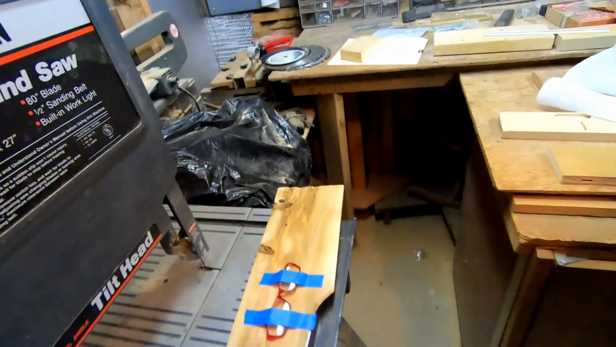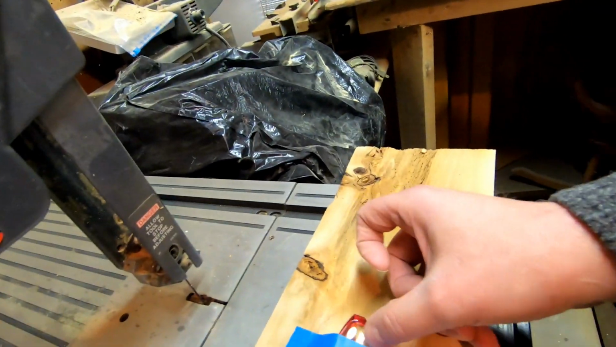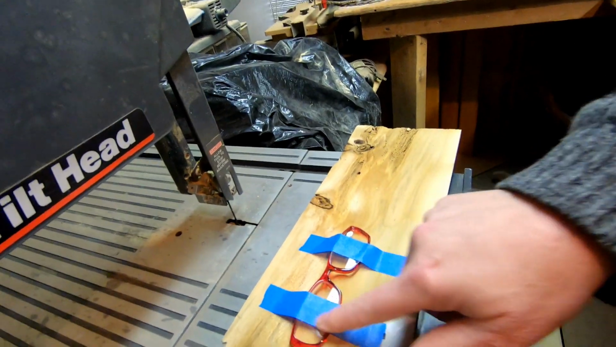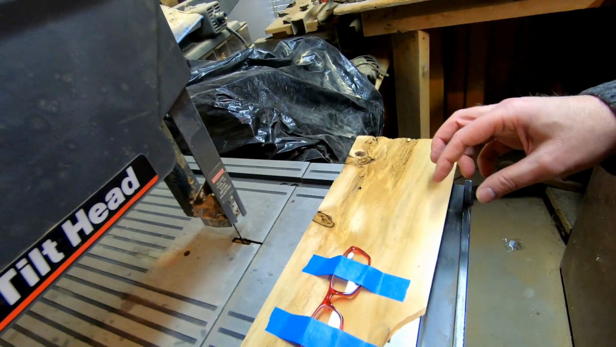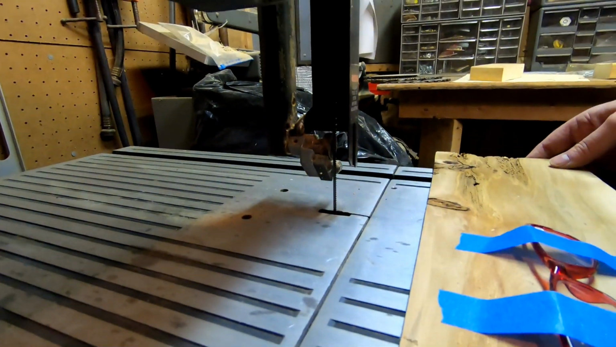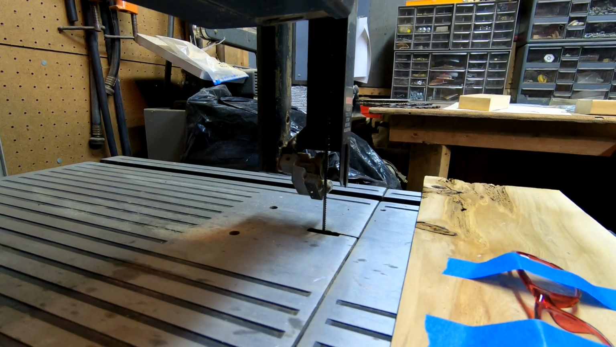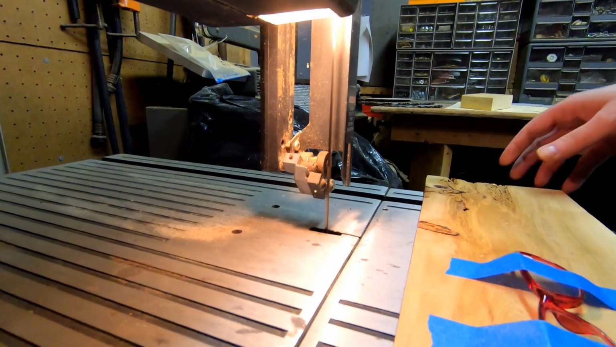So I've got the eyeglasses taped here. I'm just going to cut along the outside edge of the tape. That'll leave about a 1 inch wide thing, and then I'll turn it sideways to put it on the camera with Velcro. Okay, so put this back here. And hopefully the GoPro won't fall into the blade. It'll start up. Okay, here we go.